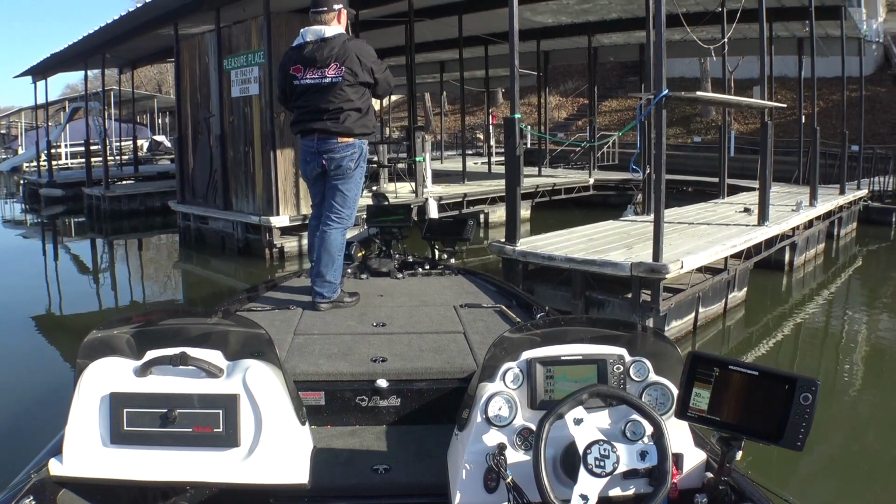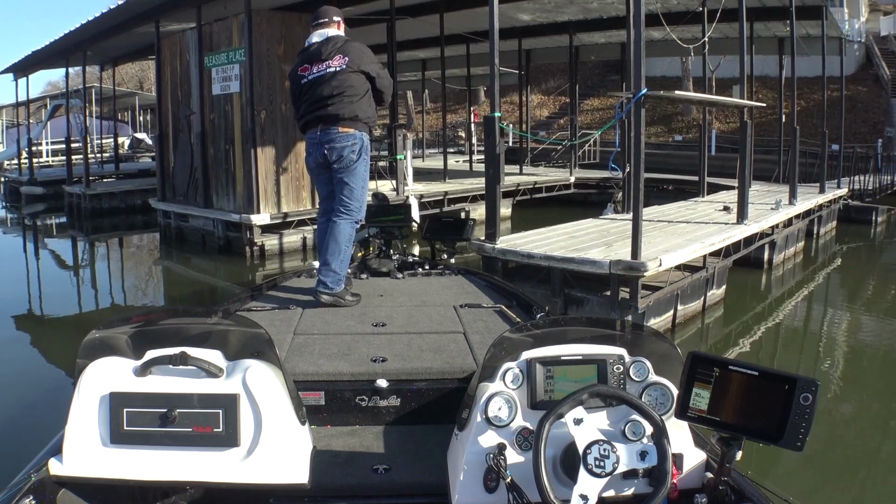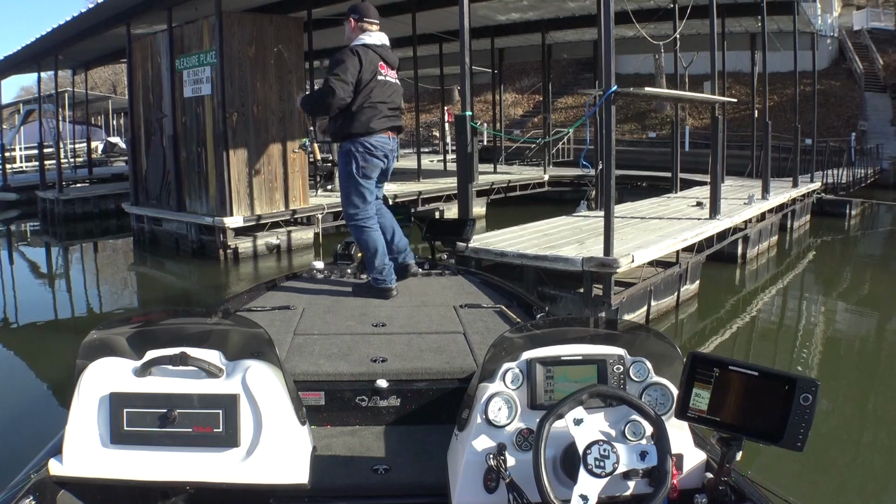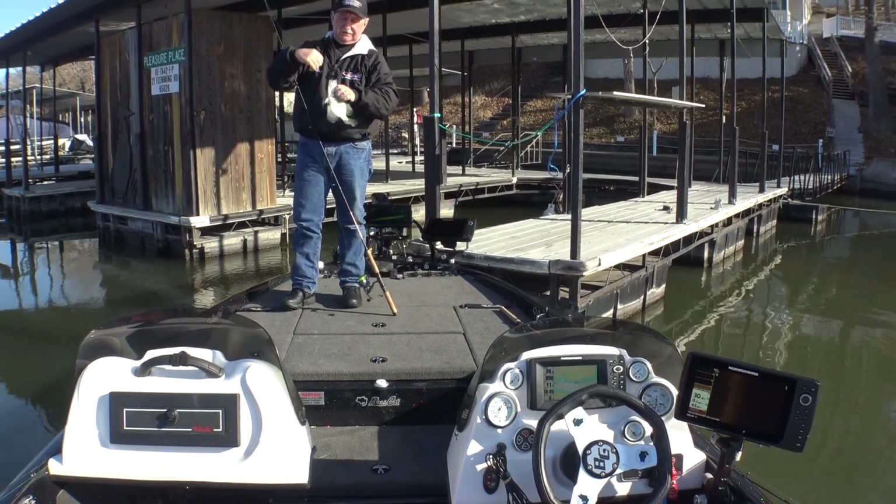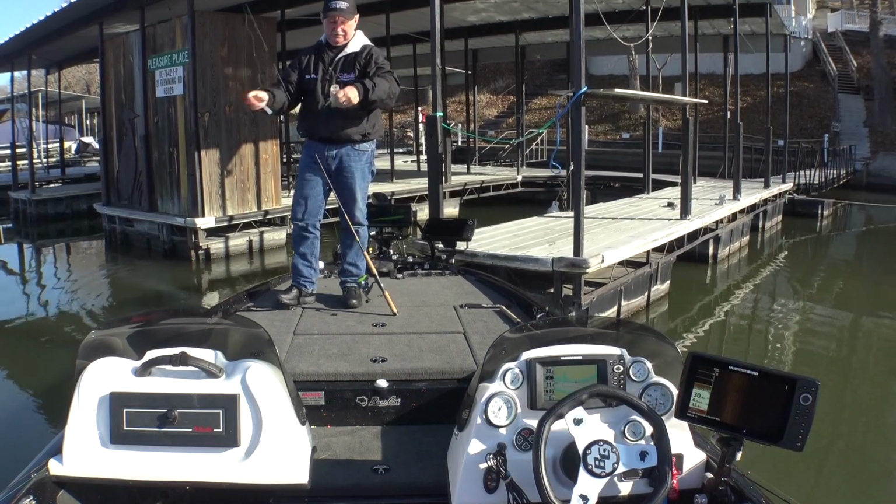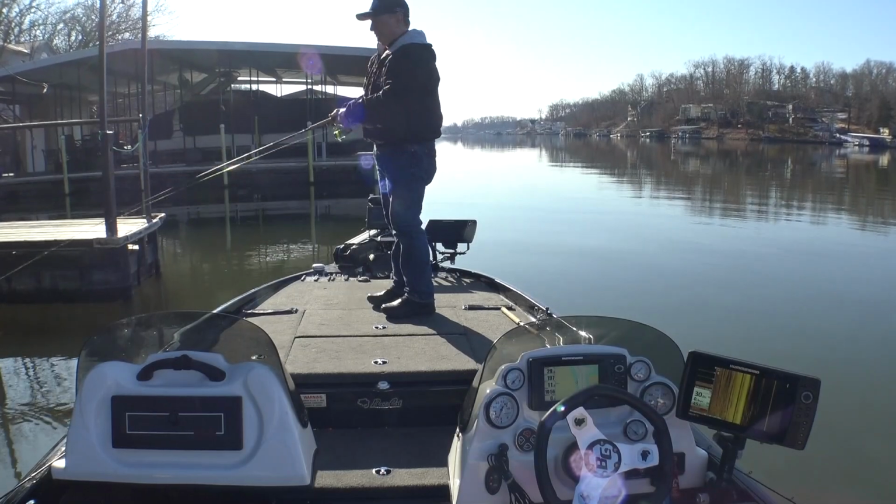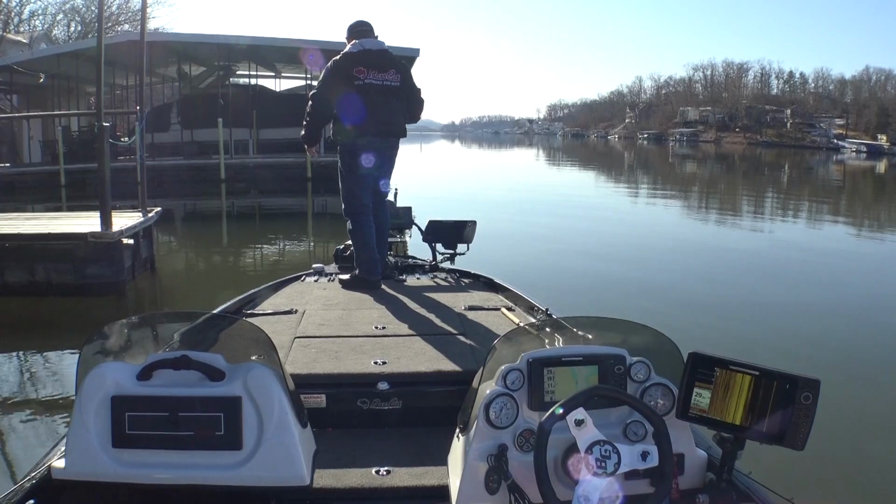There he is. There he is. Well, come on. Well, he's an eater. Little black. Not very big. Okay, all those fish were little. I'm going to move on. I'm going to move back to this dock where we saw a fish.